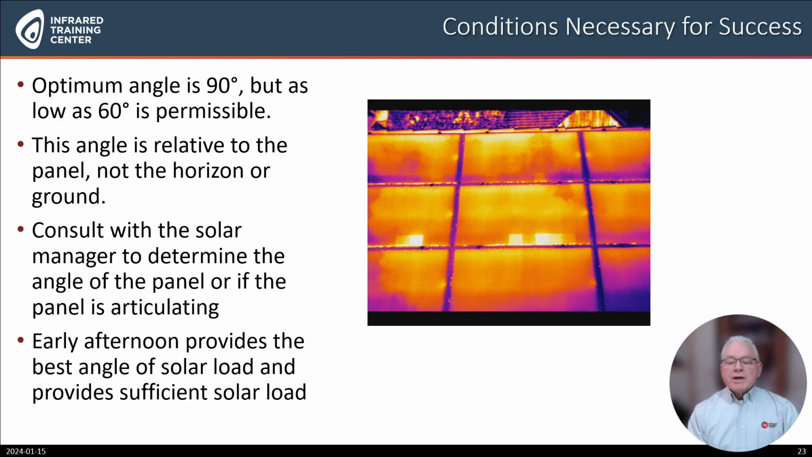Some of the conditions necessary for success in sUAS solar panel evaluation: the optimum angle is 90 degrees, but can be as low as 60 degrees. This angle is relative to the panel, not to the horizon or the ground. Early afternoon provides the best angle of solar load and provides sufficient solar loading. Consult with the solar manager to determine the angle of the panel on the day of the inspection, or if the panel is articulating.